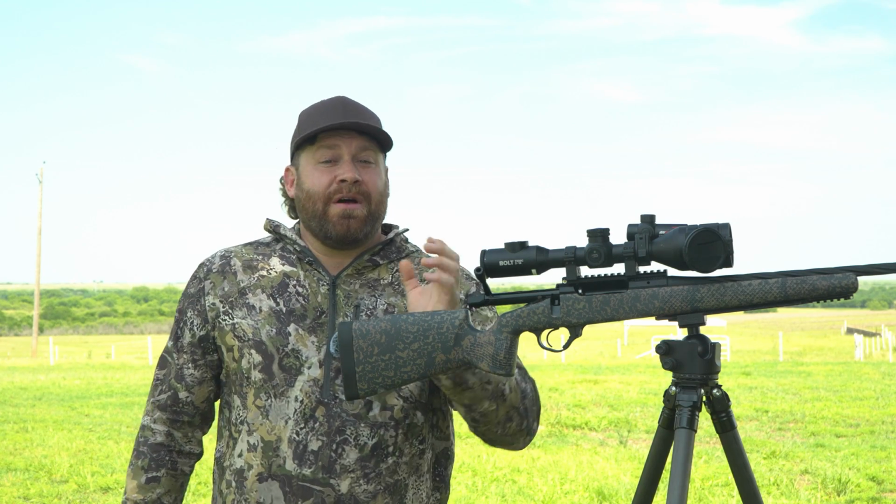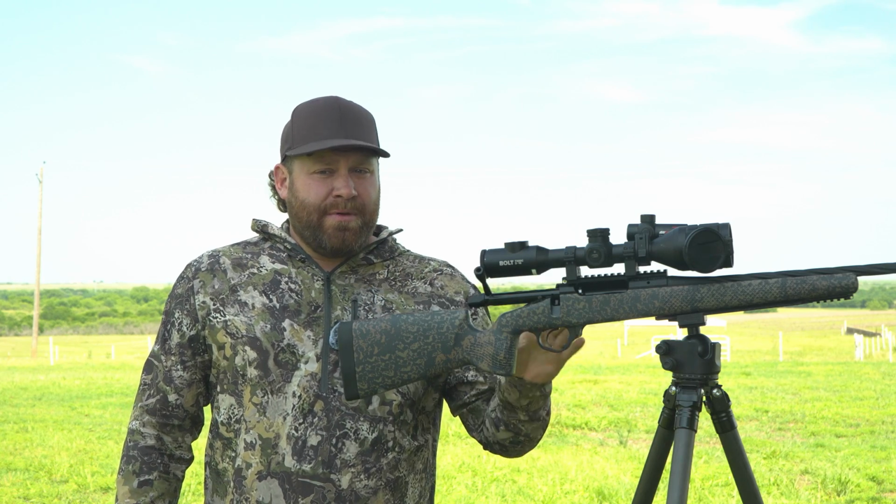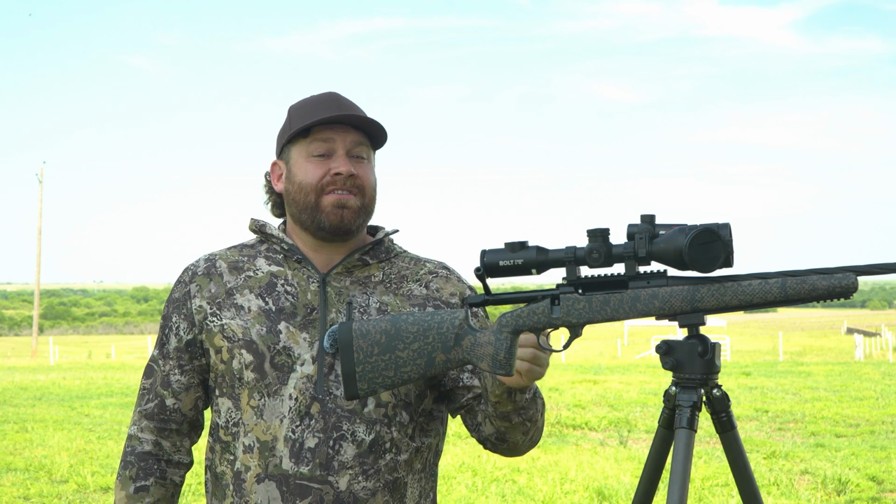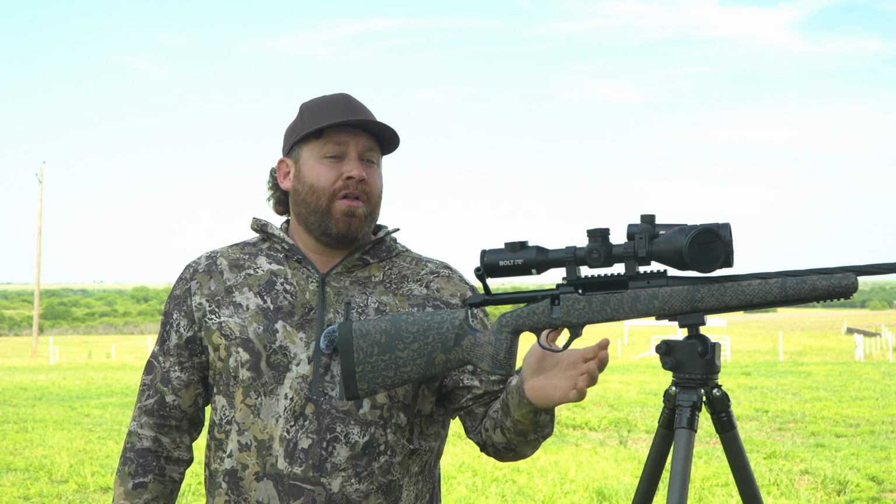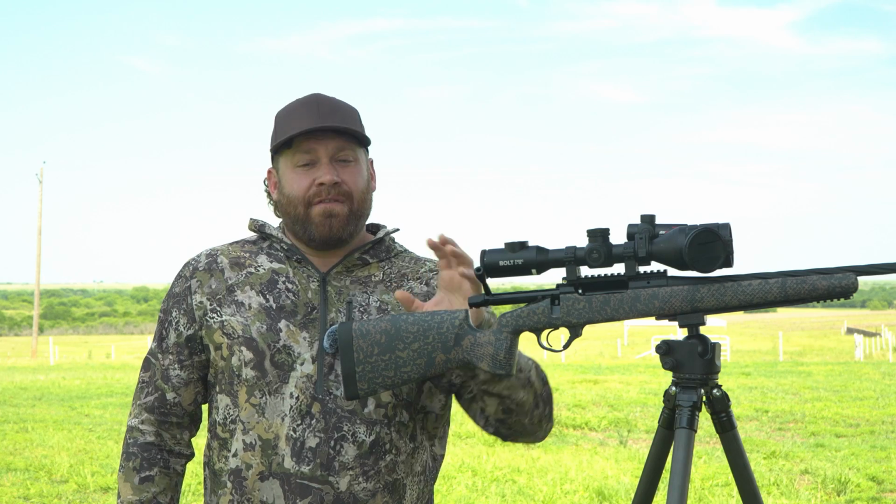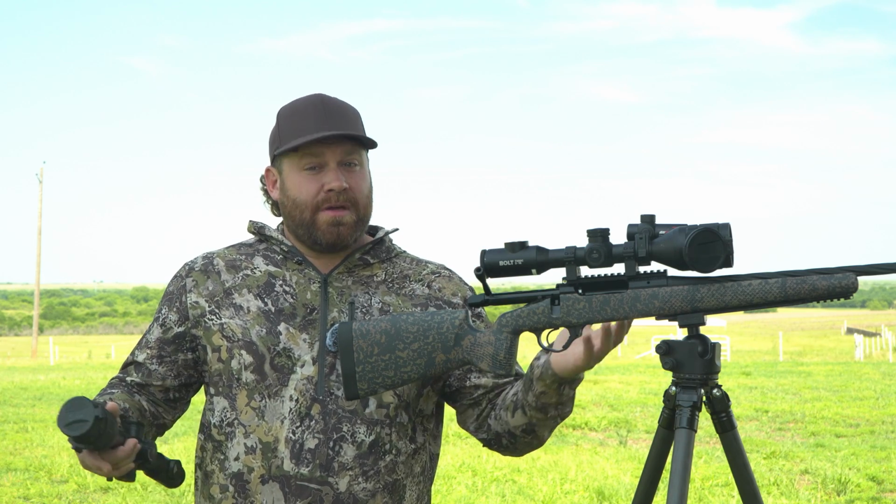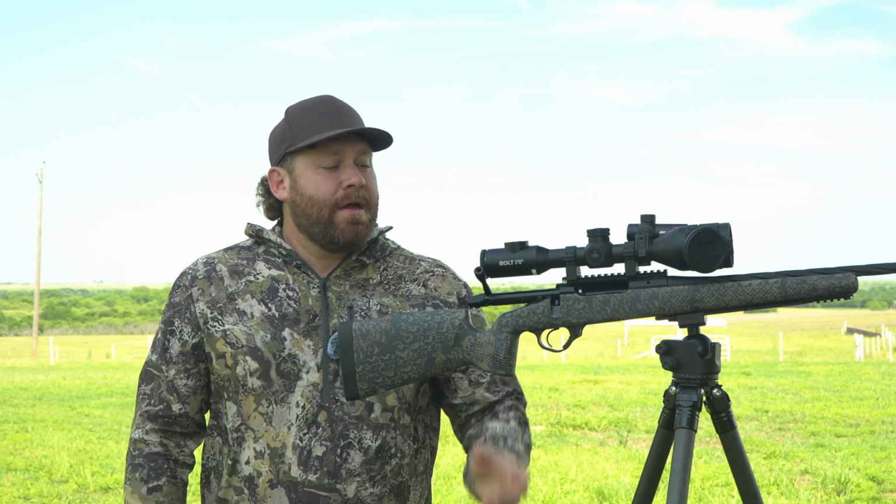Oh, I should have said as well, you can digitally zoom up to 16. Base power of 3, that's where you get the most pixels, but you can zoom all the way to 16, and it is usable all the way to that magnification. I mean, obviously you're zooming in on pixels a little bit, but it is not like a blob. You actually can see some detail. So go check it out.